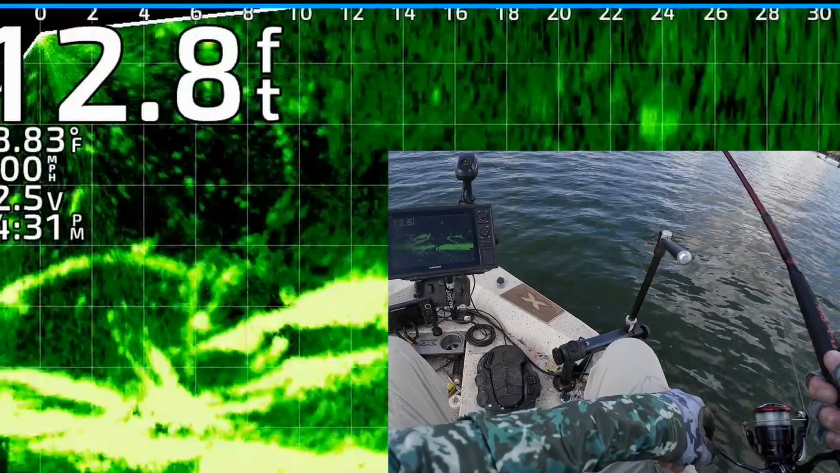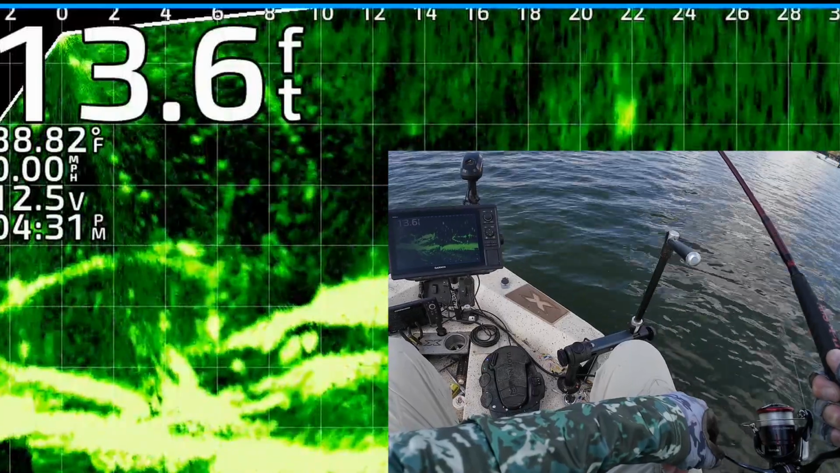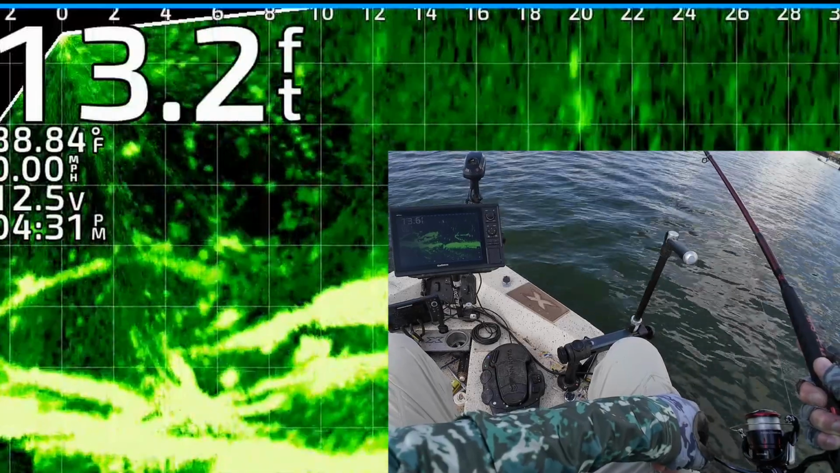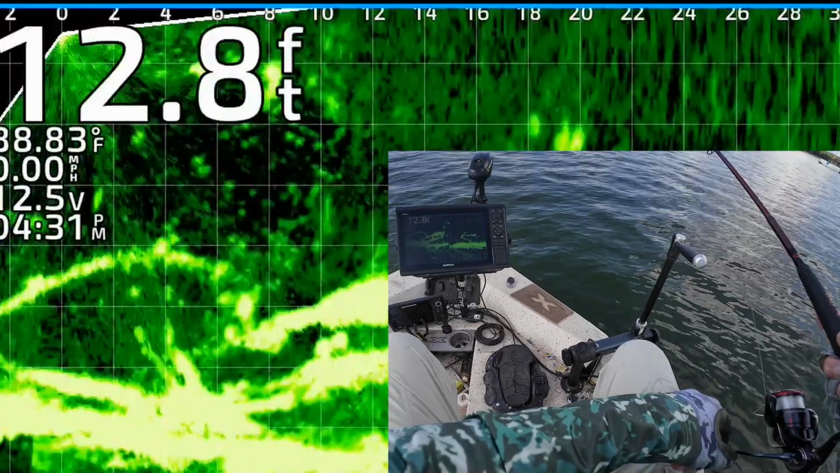I'm gonna bring it right on top of that fish right there, I believe. And I'm just twitching it in place right there. It's right on top of that fish. He's turned and looking at it. Now there's a couple fish there, so I dropped it back down to that other fish, and I'm going to reel it back up.